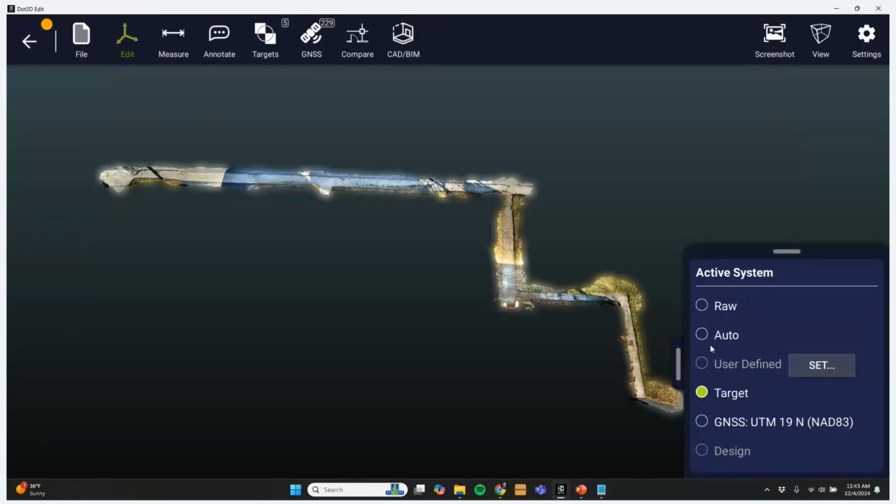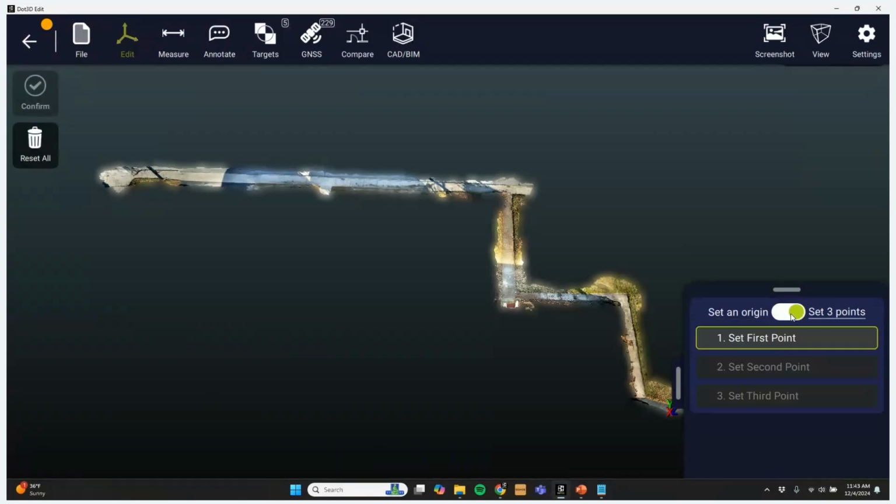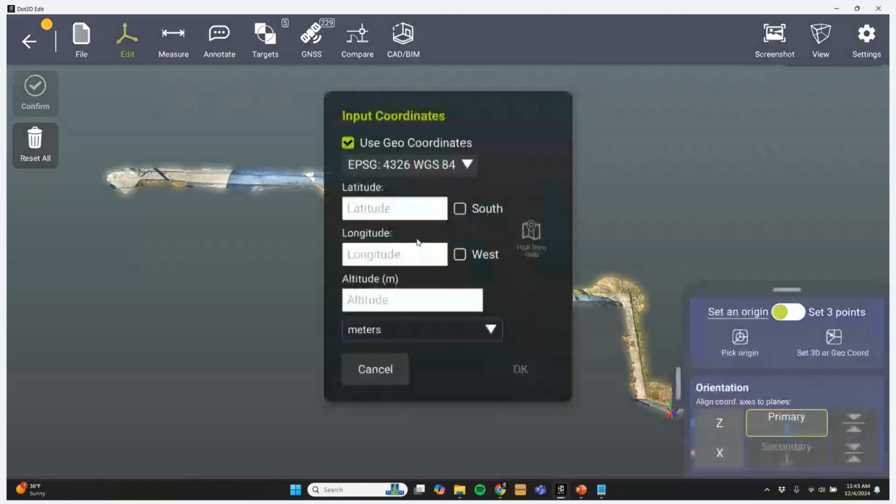If you are going to be manually setting your coordinate system, this is where you can find that new set 3-point option that allows you to set 3 different points. Also new is the ability to reference directly to a latitude, longitude here in Dot3D and apply your coordinate system there. So if you haven't utilized one of these other options, that still allows you to reference any particular point globally.